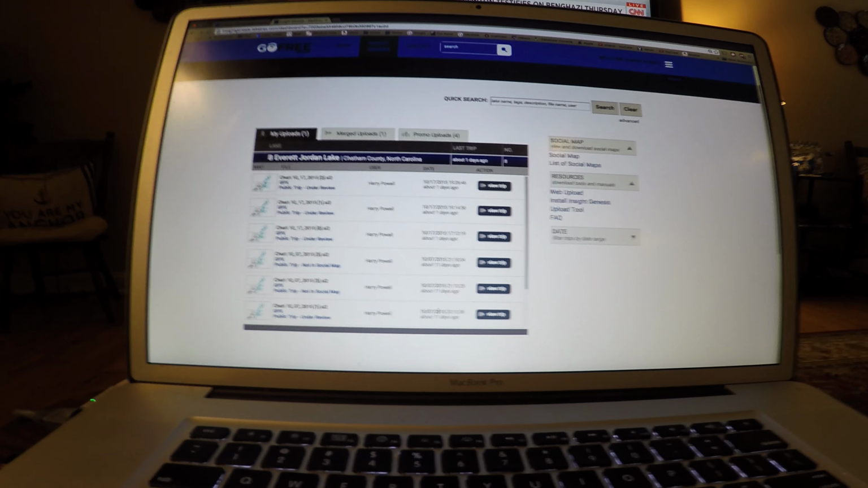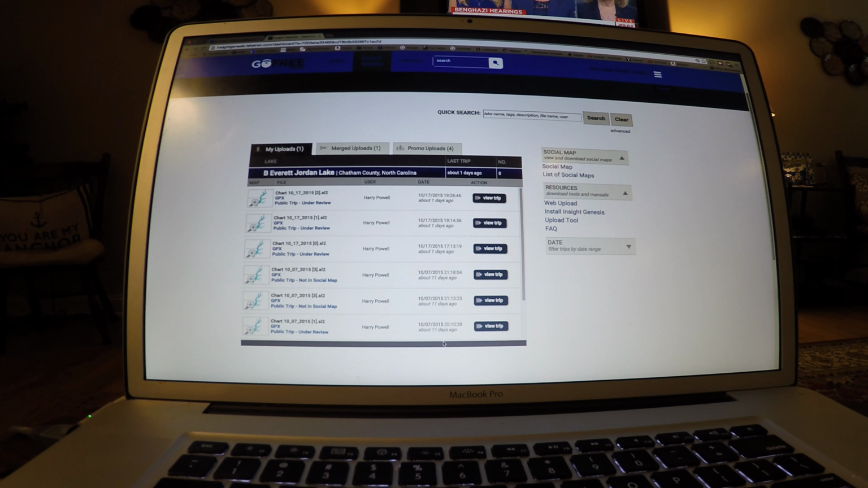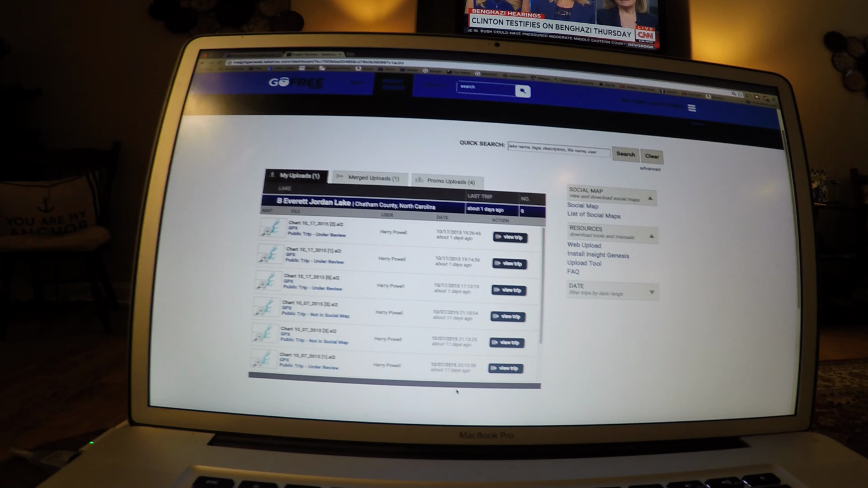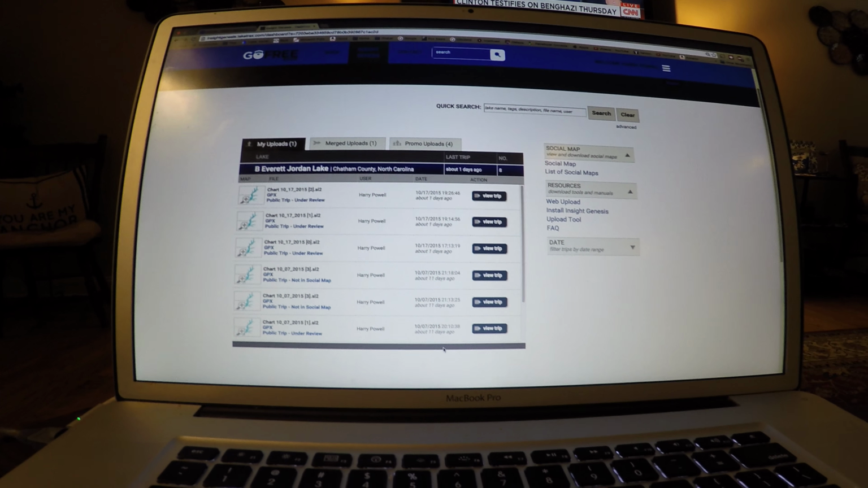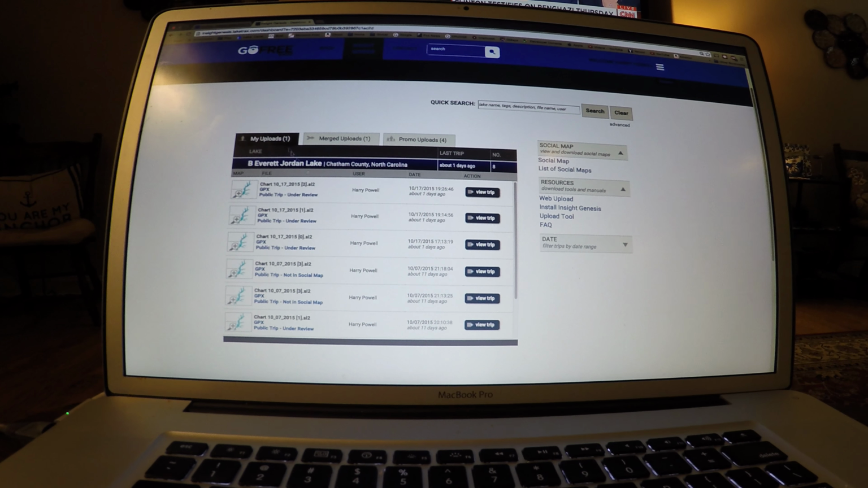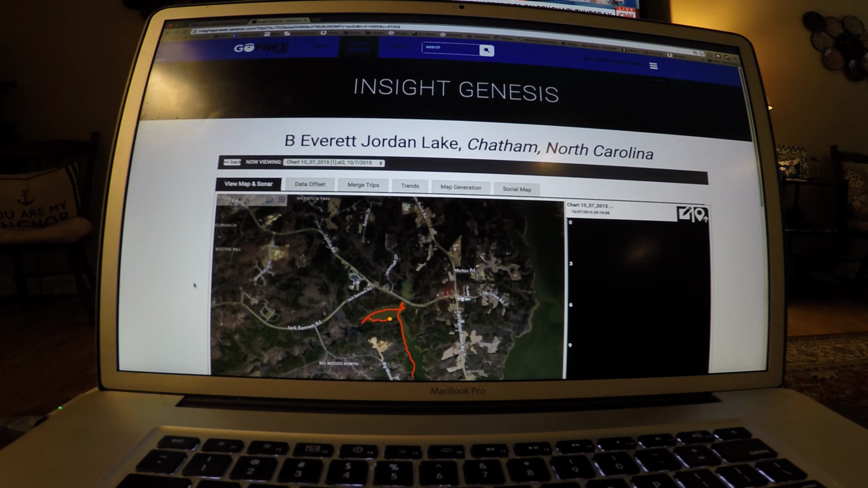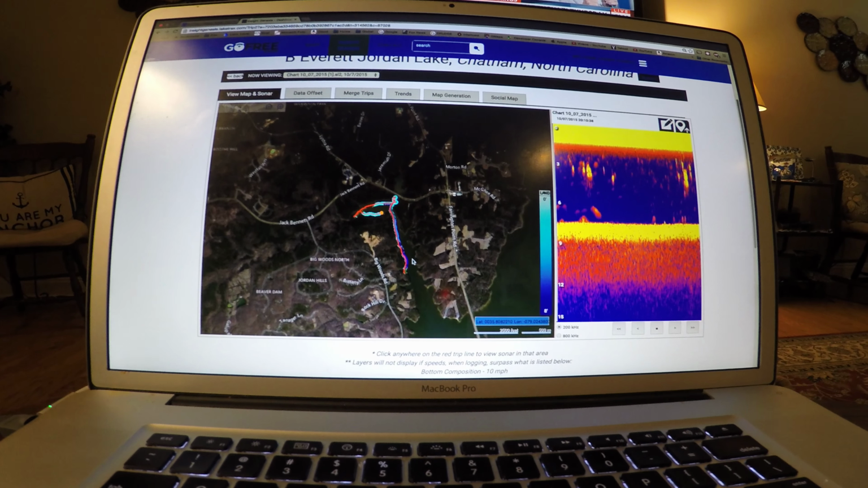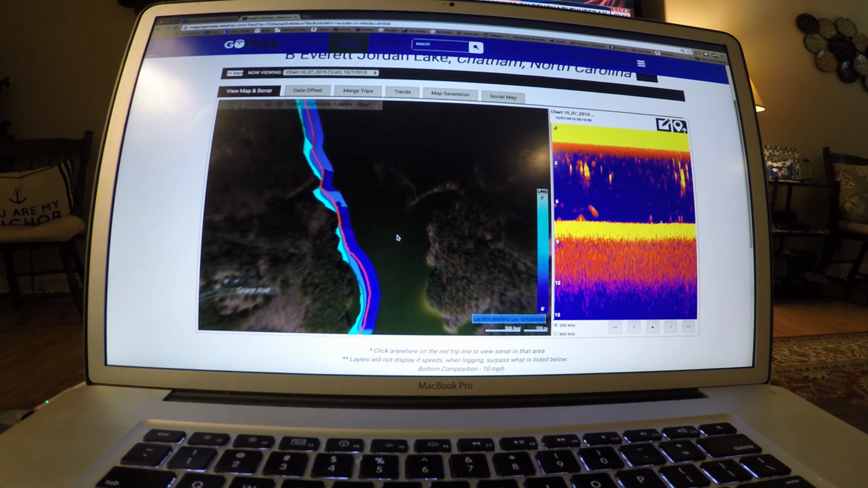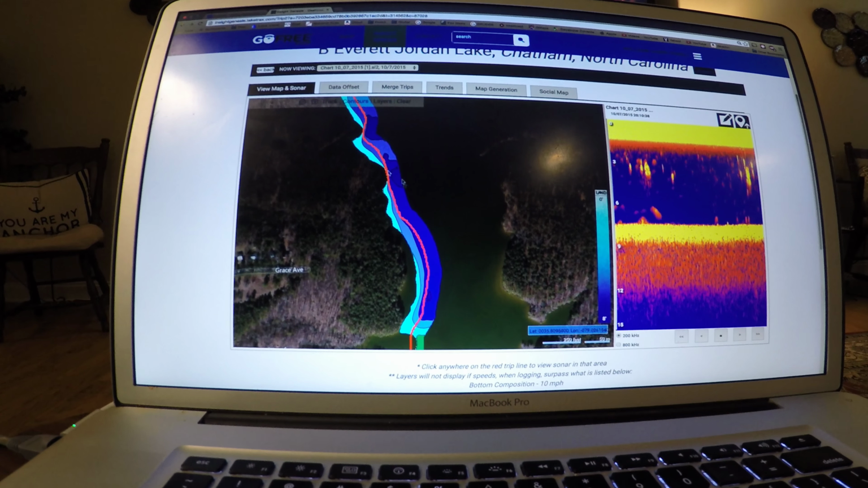All right, so here's an update back on the Insight Genesis page, and the sonar logs that I uploaded have finished processing, and I've actually uploaded a couple others. Now they show up here under My Uploads, and if you click on View Trip, they're pretty cool. It'll show you your map, and it shows a red line of where you went on that portion of your trip, and the sonar logging for that area.